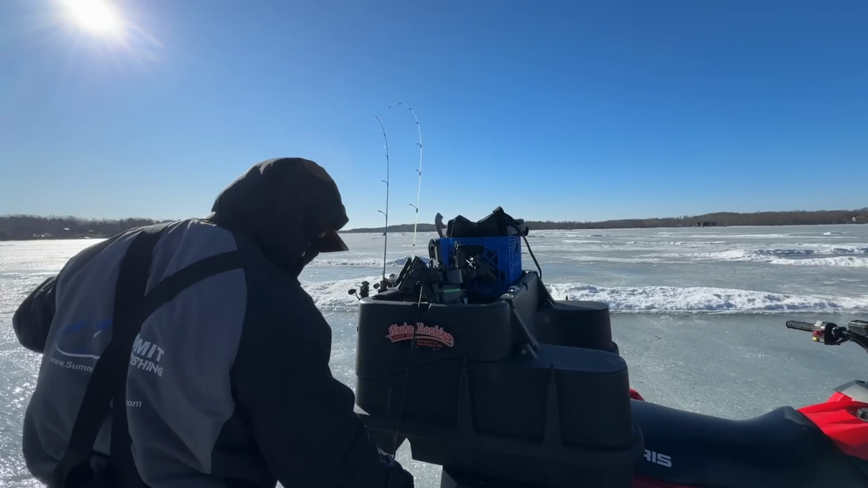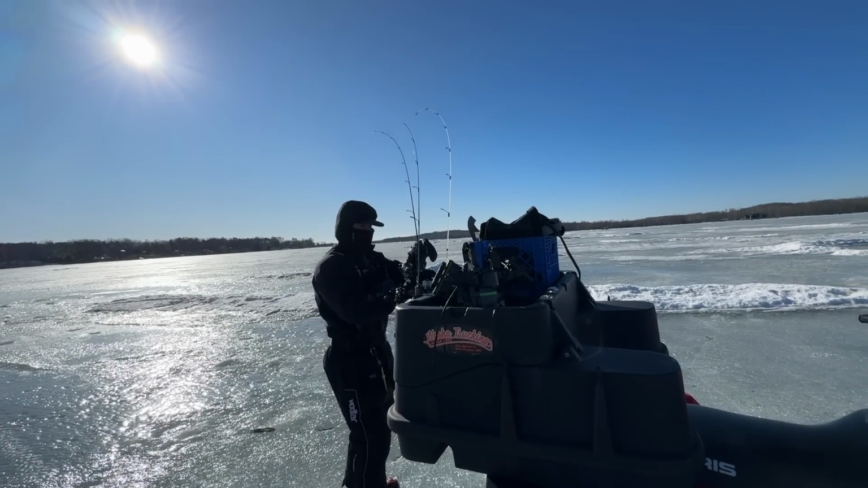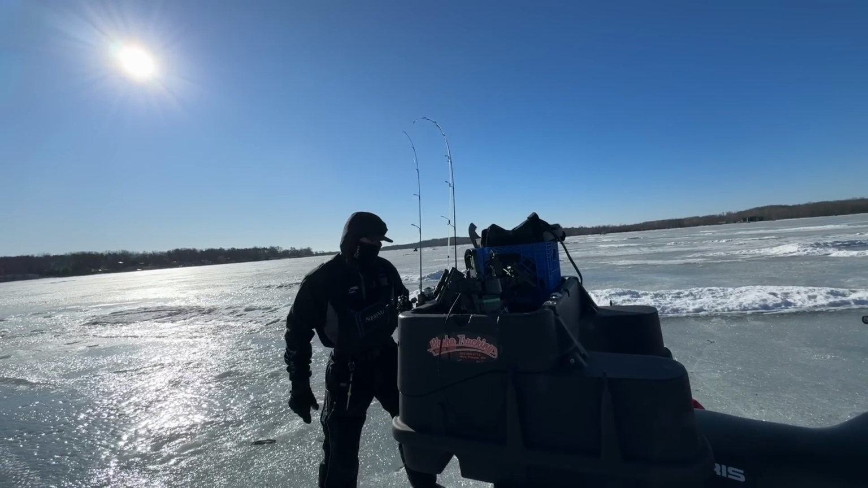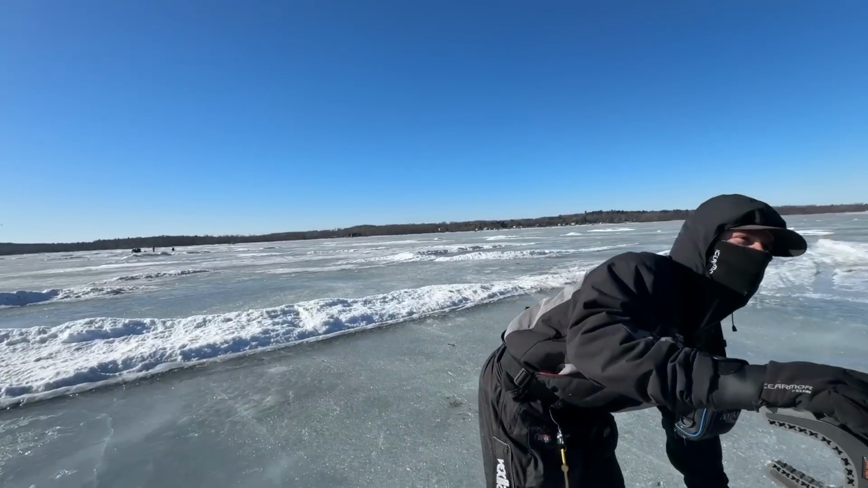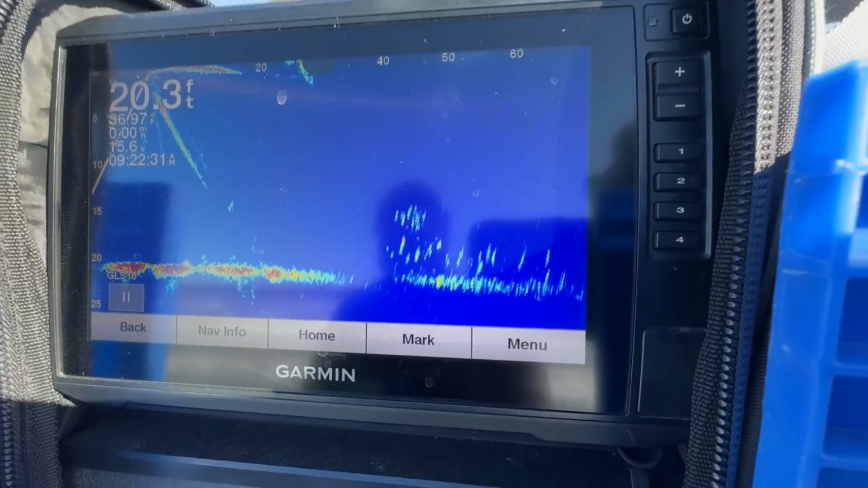There are so many crappies out here. I think we're going to change over to find some bluegills. The bluegills don't seem to be mixed in with these crappies unless they're mixed in shallow. They could be mixed shallow, but we're going to head probably shallow and try to find some gills. I mean, as you can see, there's just fish freaking everywhere.